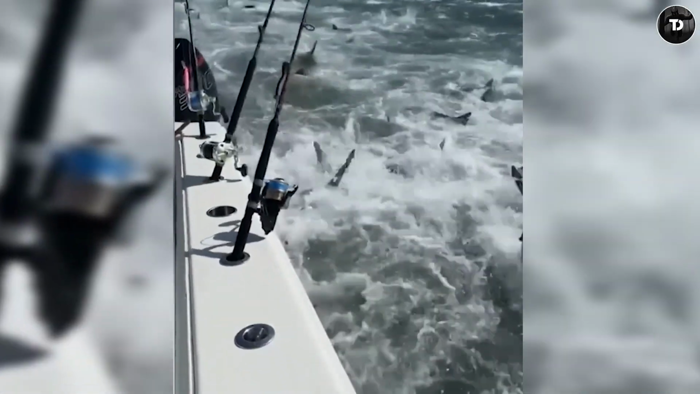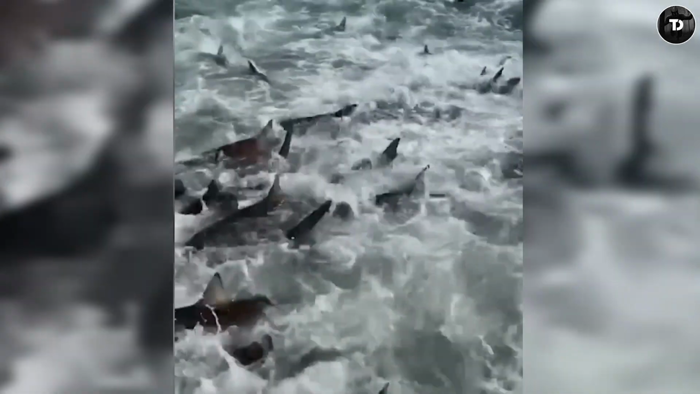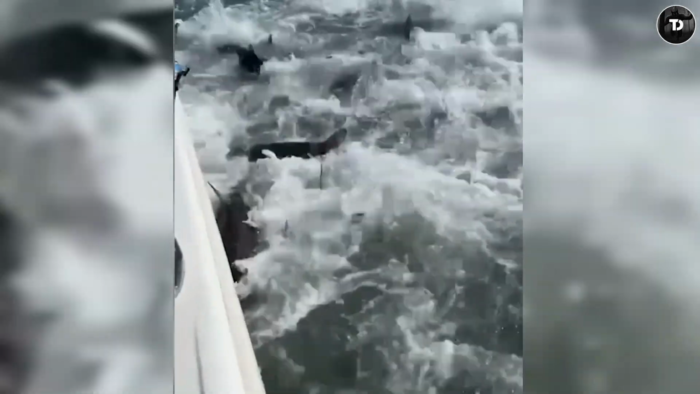Without a care for anything other than their food, the sharks thrash around and make violent attacks on each other. I don't know about you, but I definitely do not want to go in the middle of that, even in a spacesuit.